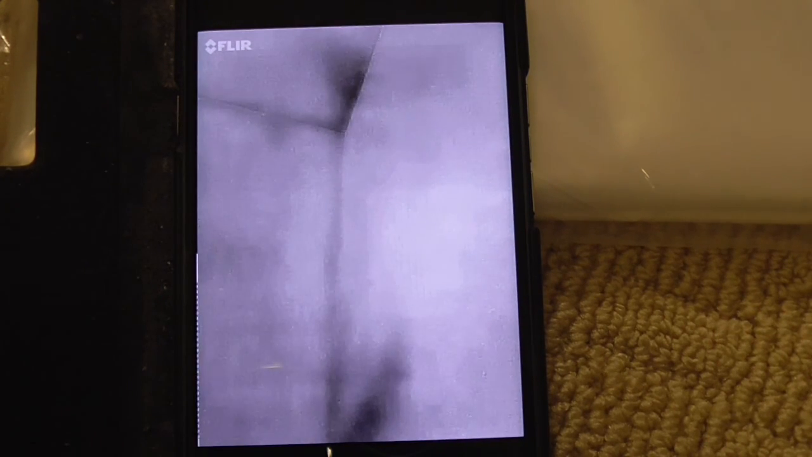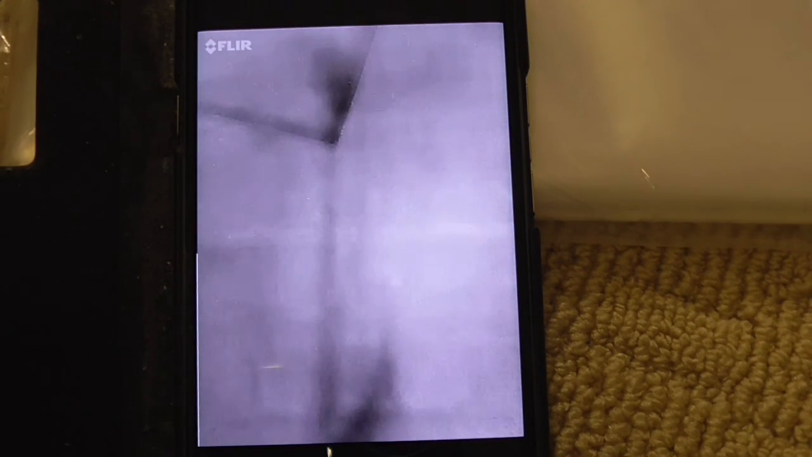You can see the FLIR is going crazy. The camera tries to zoom in, but it's not able to zoom. It just is not capable of stabilizing and giving a good zoom. You can see the picture going in and out, and it shows absolutely nothing. Looking up towards the wall and the ceiling, you can see some different temperature changes.